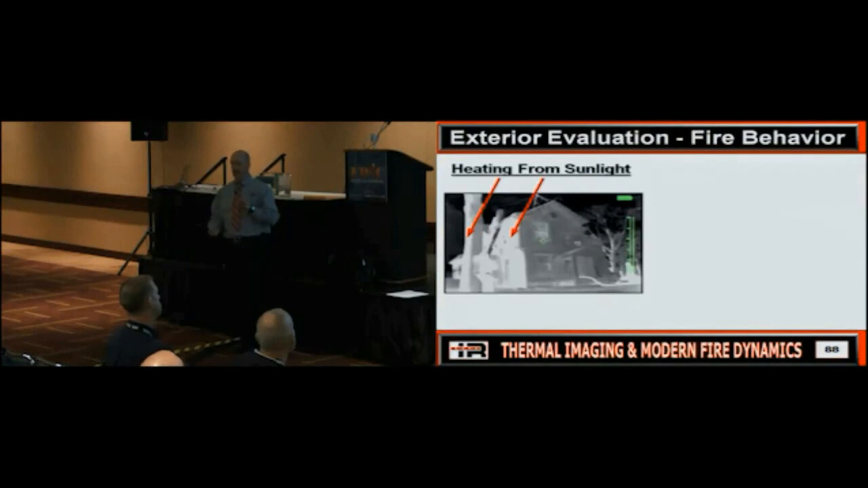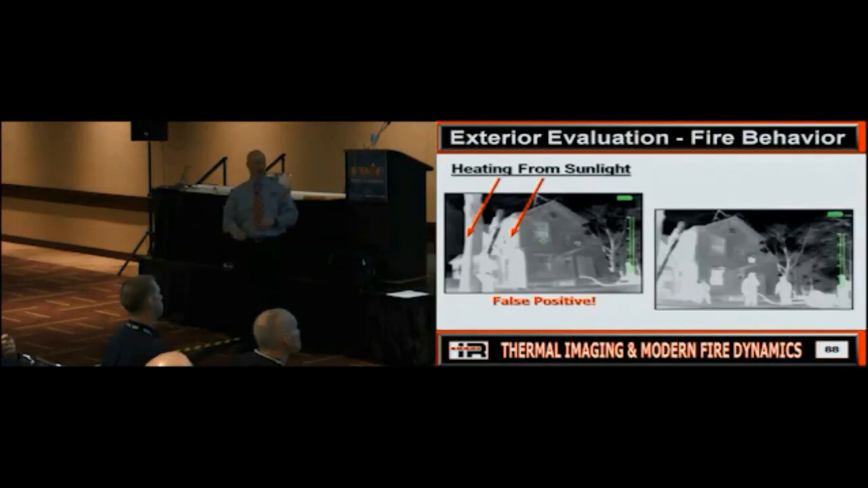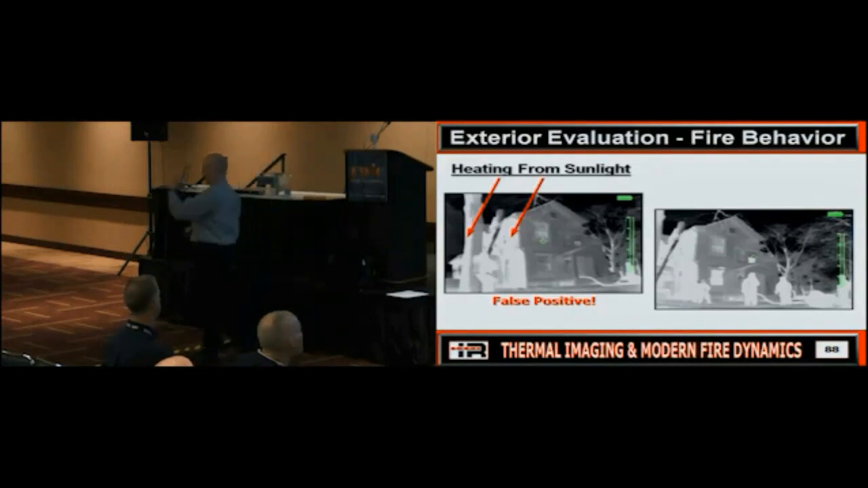Okay? But now as time rolls on, that's a false positive, I see this and this. Did we start with this and this? Is that from sunlight? No. That's something that's what? Evolving, changing, and going on. Does that make sense that the fire was here? Where's the fire going? What is that? It's a half-level window. What is that? That's the back stairwell in the house. Guess where the fire's going? Up the back stairs. Can everybody see how I can read that?